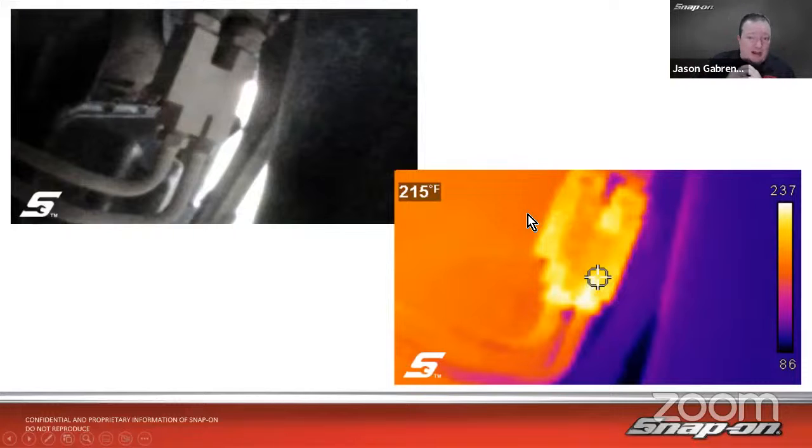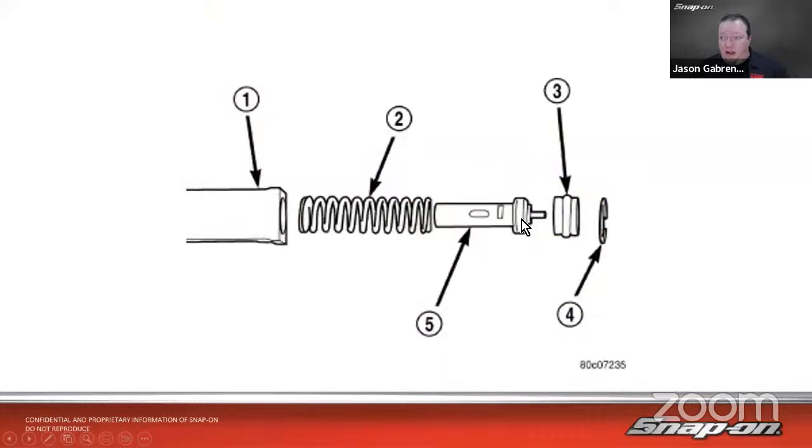That means we're really not having any movement. It's kind of dissipating there. So you can see it's got a high spot there, and then the rest of it, it's not really moving, not really dissipating. So it ended up being that little thermal switch, thermostat, whatever you want to call it there, thermistor. It's actually serviceable too.